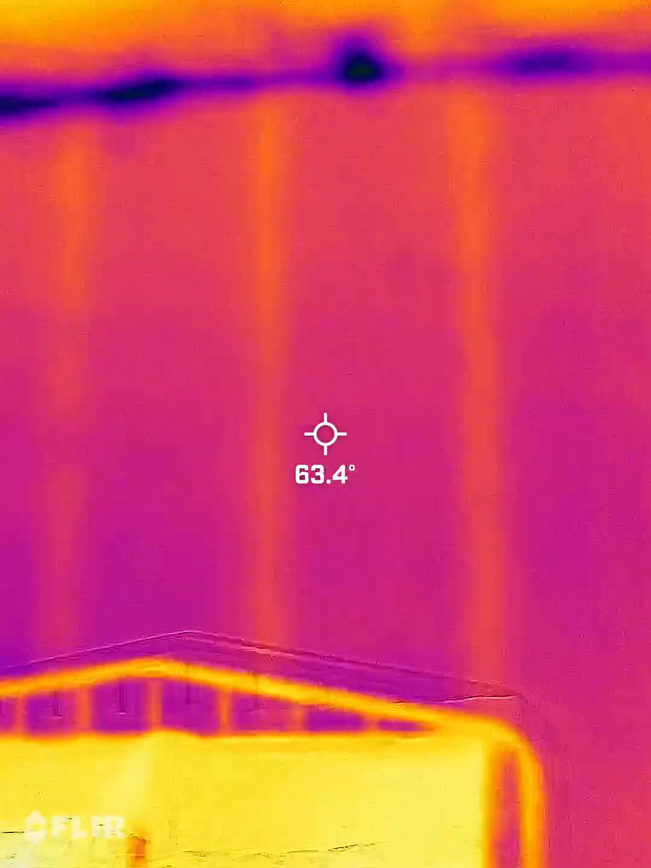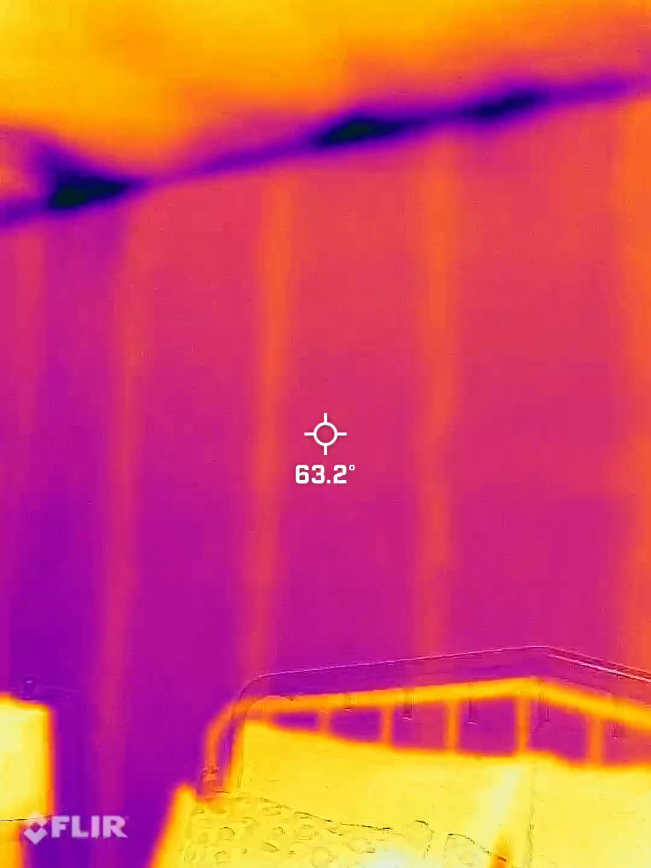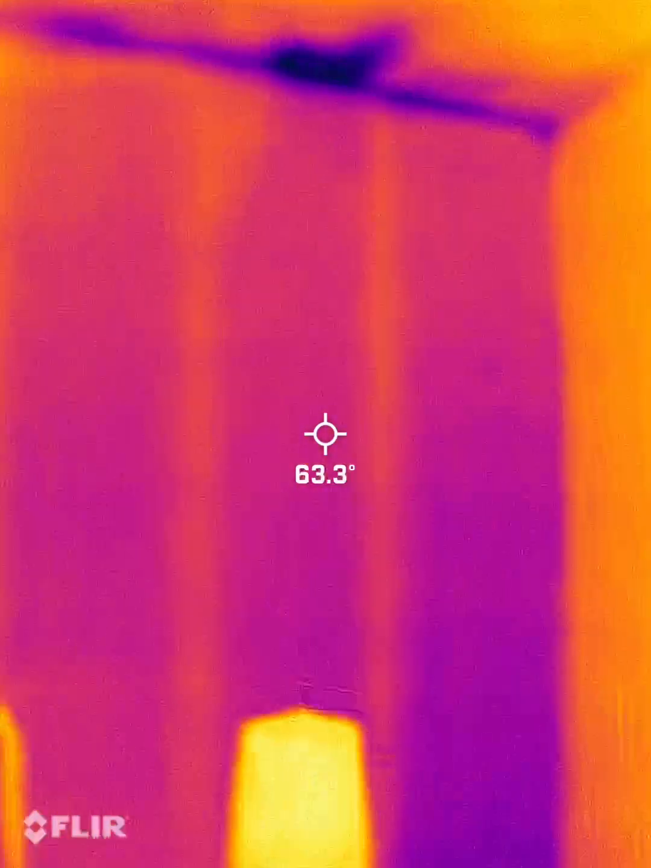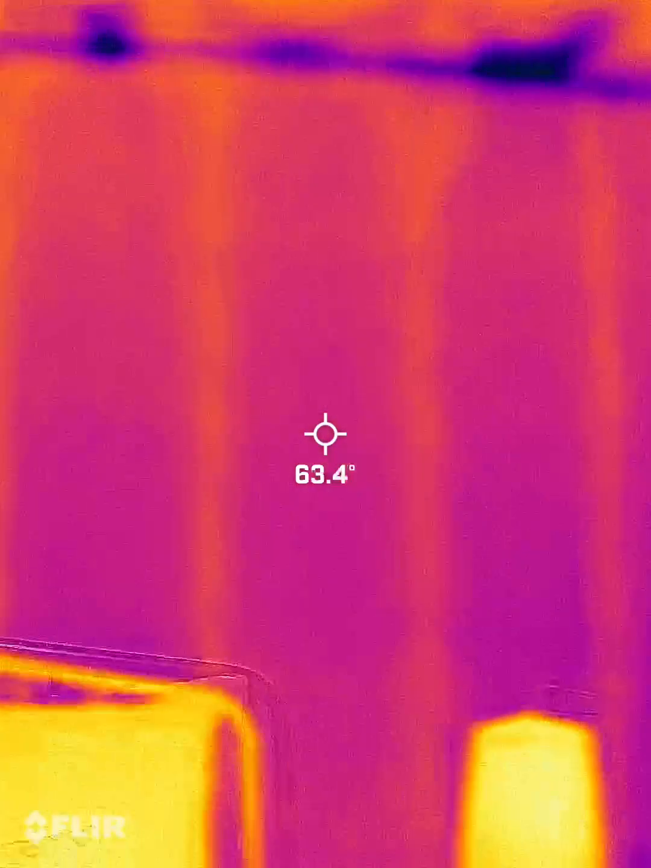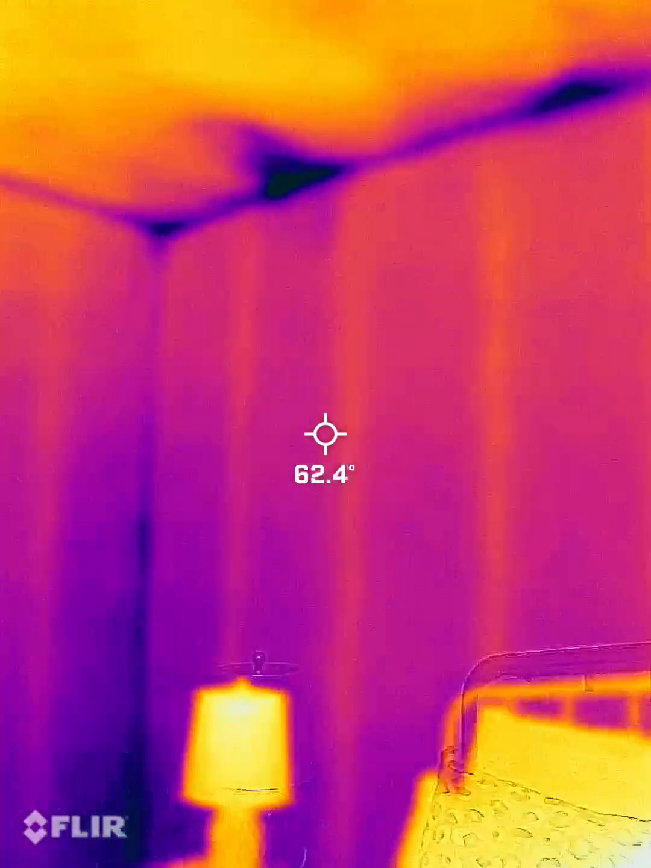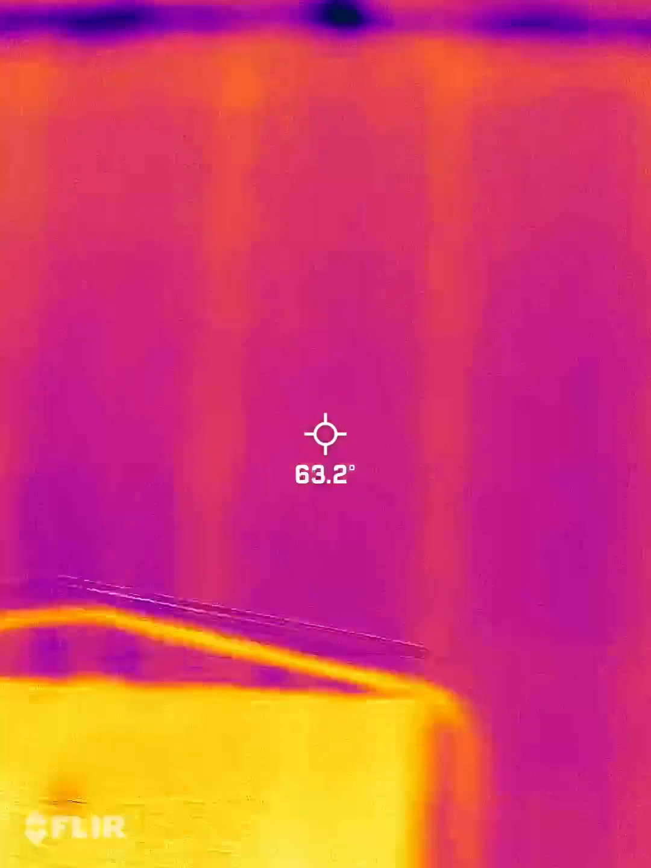So typically the walls in between the studs look warmer and the studs look cooler, which indicates that there is no insulation in between these studs.